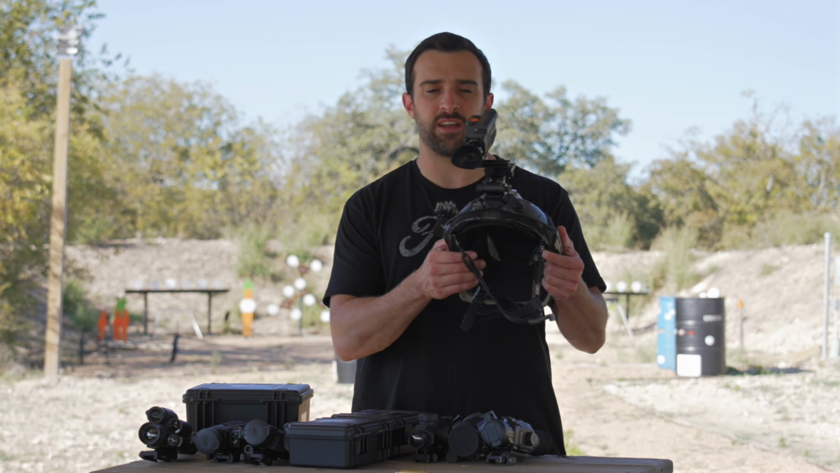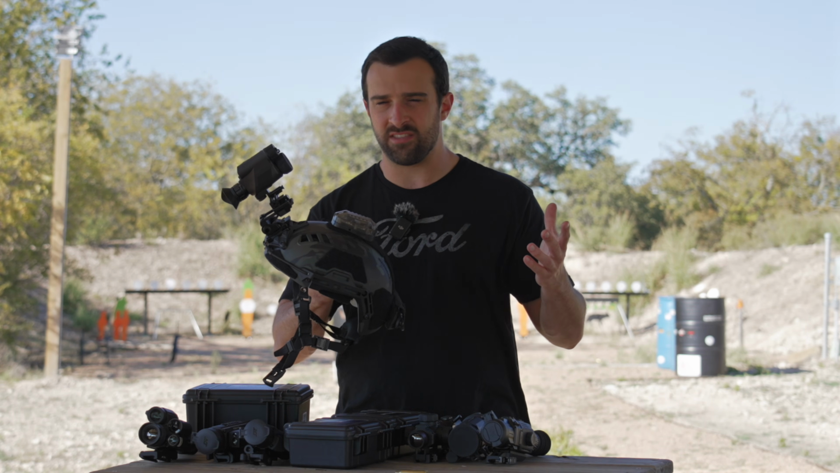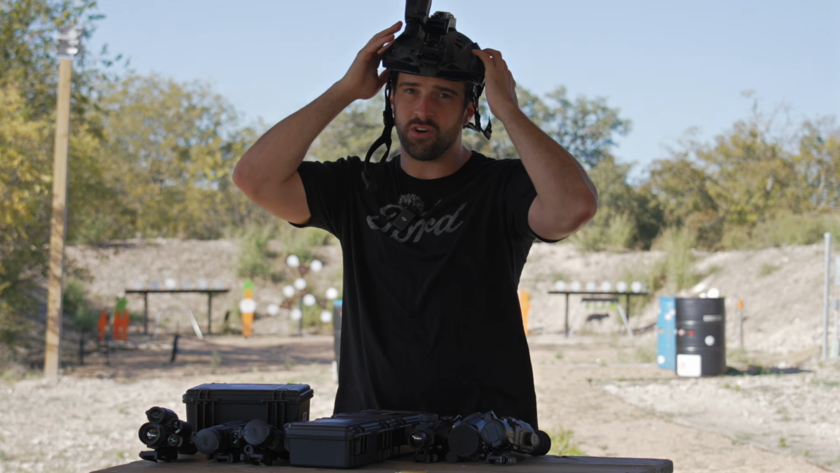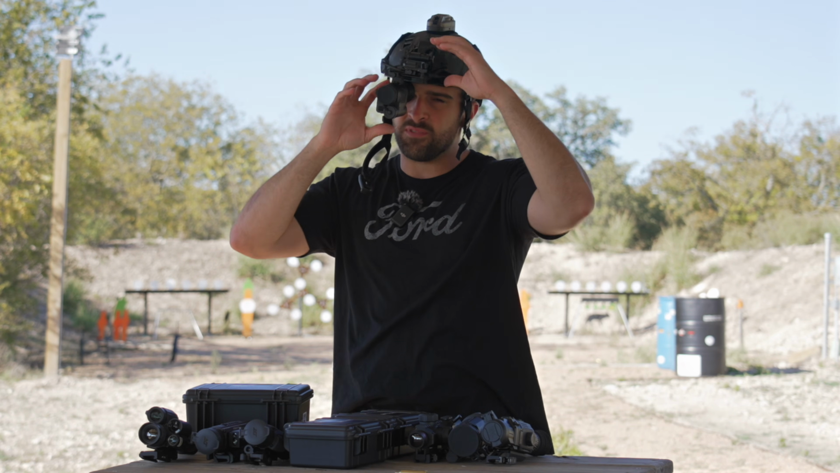This ST6 Stride is probably my favorite thermal in this very, very specific application. It's nothing on gun. It's just more so for scanning and just the comfort of wearing that thermal. Obviously, the comfort's going to depend on your particular helmet, but this system right here, I adjusted it perfectly for me, and it is so cool.